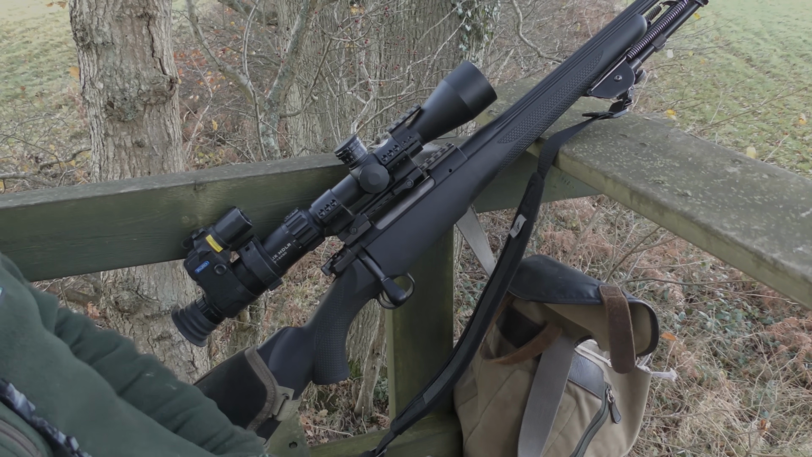So I didn't have much luck there this morning. Saw one deer out in the wood, but I couldn't get a clear shot of that. So I've decided what I'll do is just stay in this high seat here for a bit.